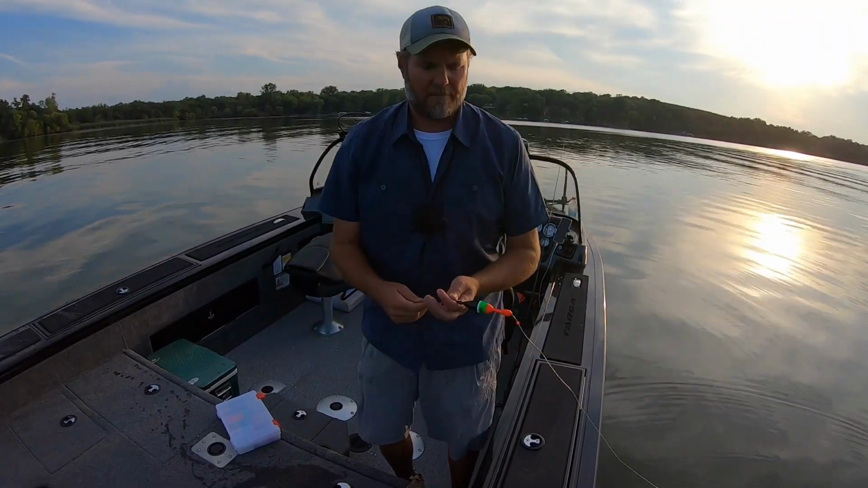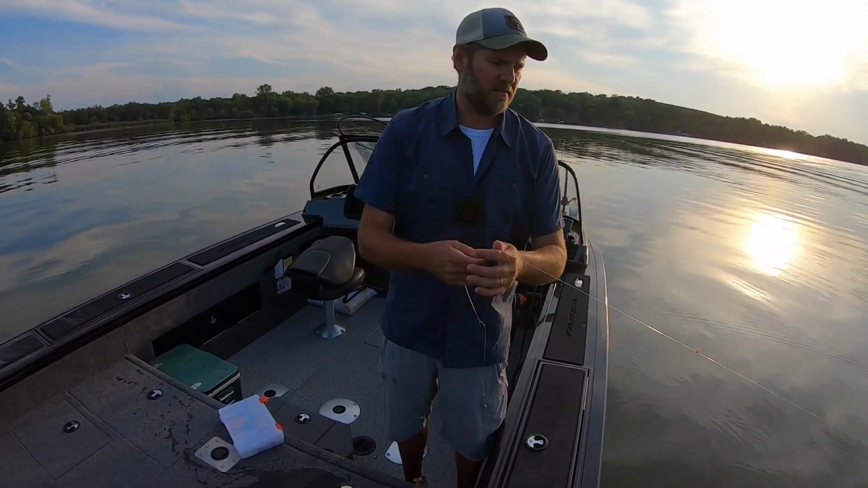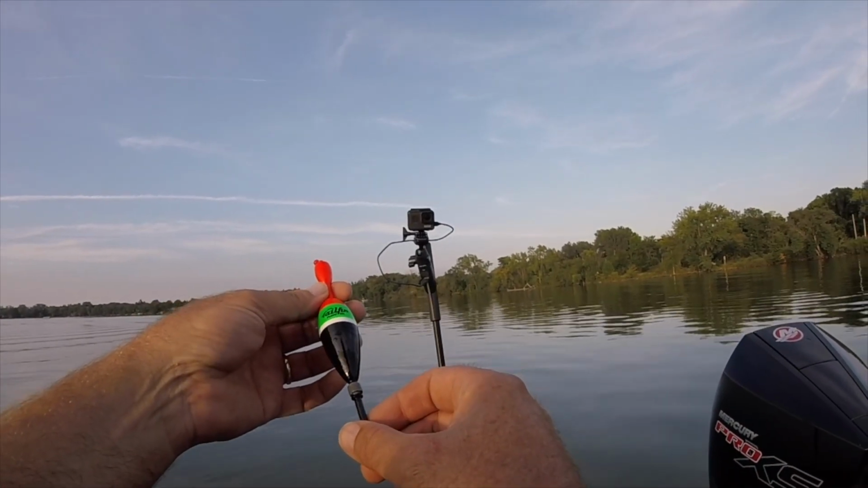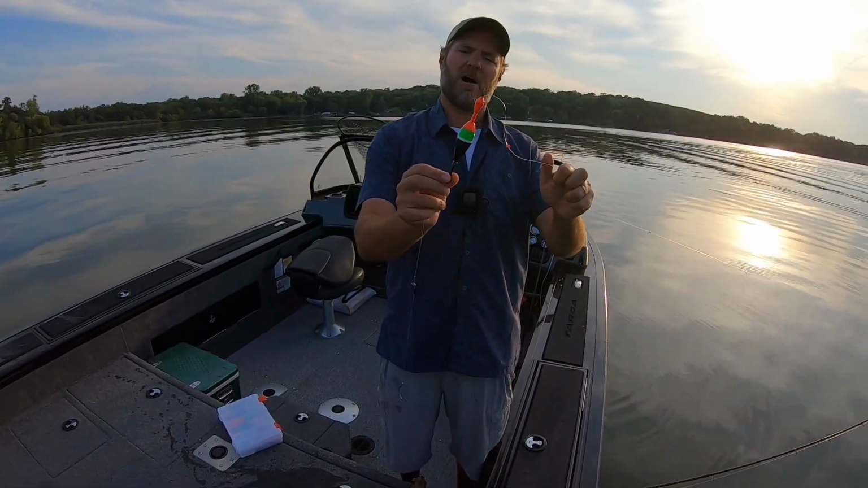So what else do we have here? This is critical. We'll get to the hook here in a second because it's kind of the deal. Just a regular slip bobber. I really love the Tailfin Float Company slip bobbers. I really like this slip bobber. This is a weighted slip bobber.